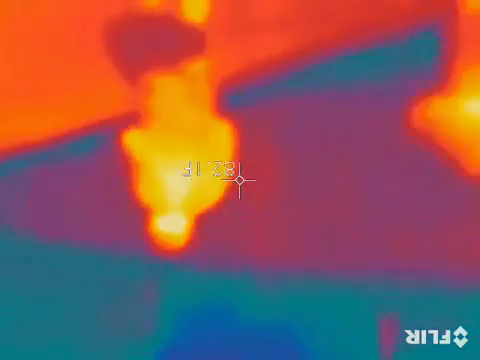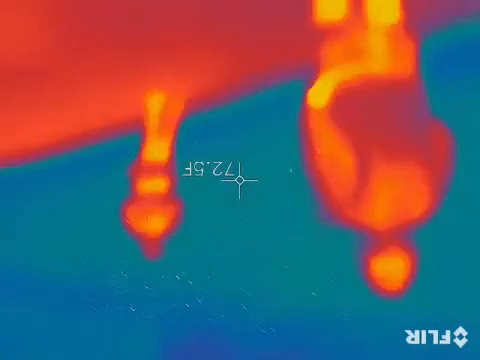Oh, this tree right here? Yeah, what I wanted in the background. So if you stand way back here, it's an amazing picture. I think we're going to use the black and white.